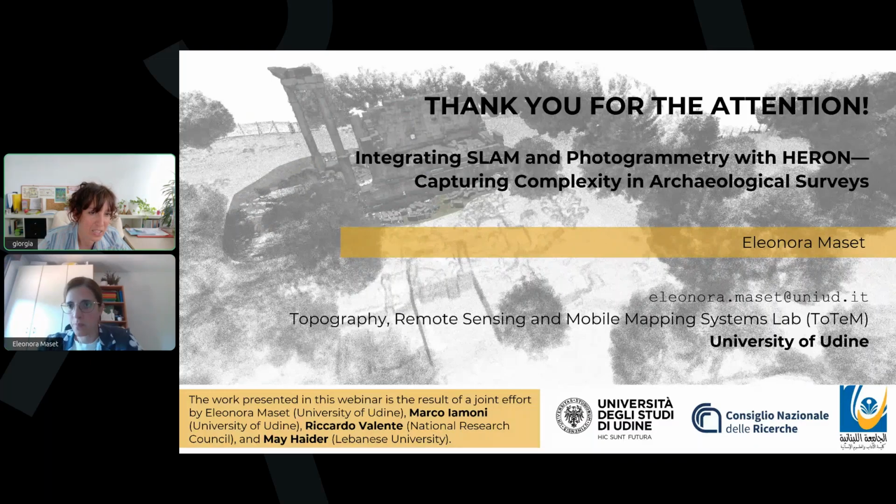Exactly. And totally agree. This is also what we always say to our students: every survey is a case by case, and you have to be clear which is the final goal of your survey. Yes, so you can calibrate the different technologies with respect to the final goal. I have another question, Eleonora. What is your preferred method for sharing the final texture model with archaeologists, conservators, or other stakeholders who need to inspect the site in detail?